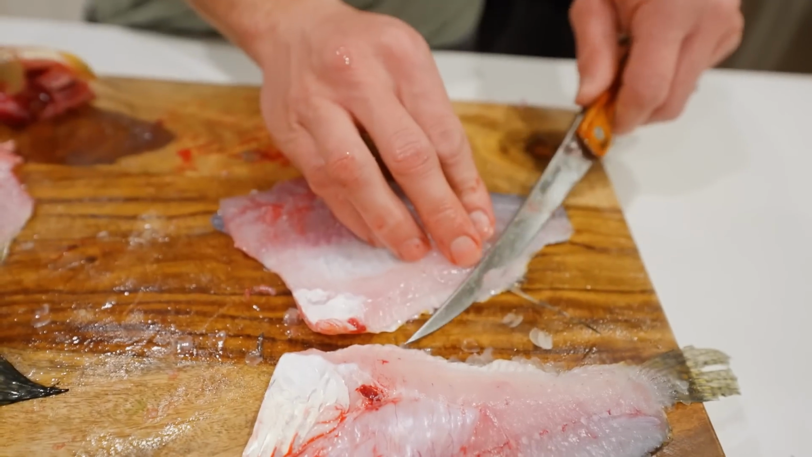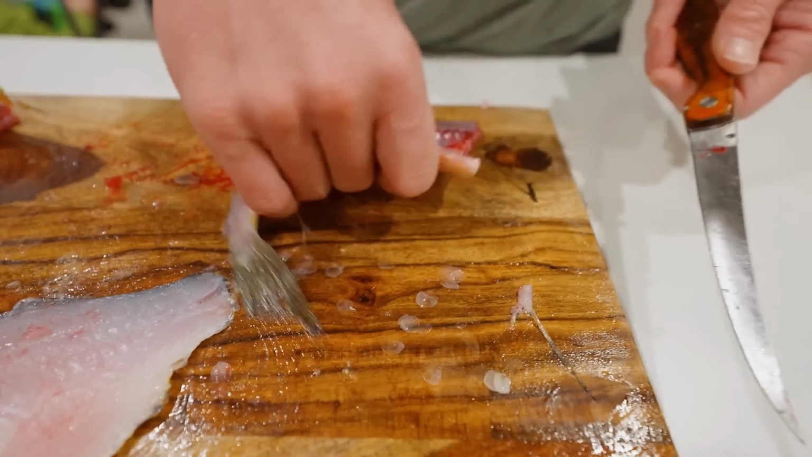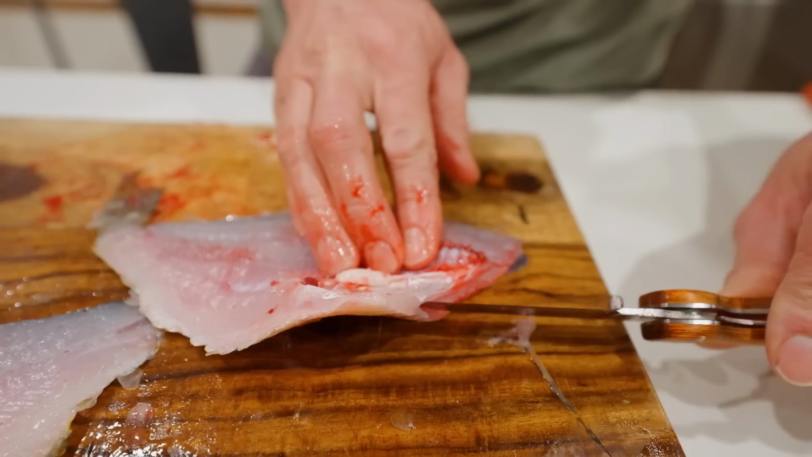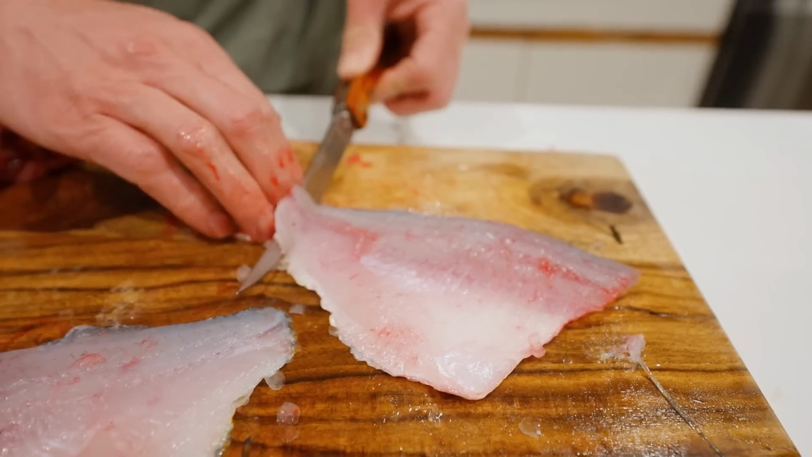The tough thing about this is getting maybe the max amount of meat. As you can see, I went pretty close to the skin on that one. Let's see if I can do a bit better job on this fillet. But I'm basically trying to keep the knife as close to those ribs as possible. That one went a little bit better. So we're eating these tonight. I'm gonna take the fillet right off the skin.